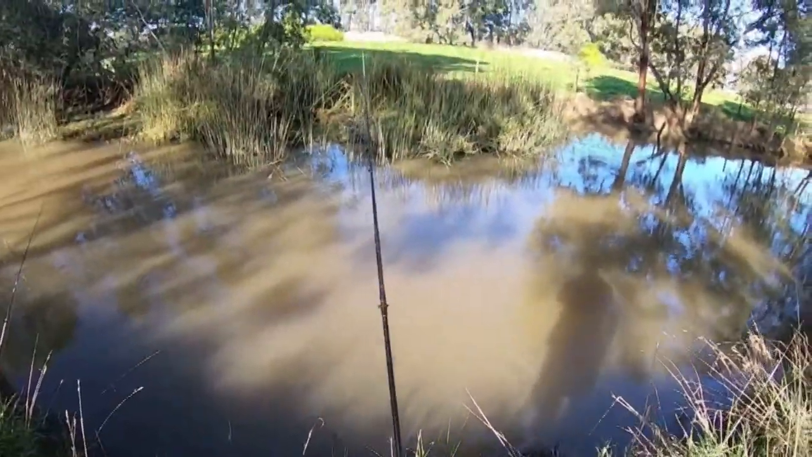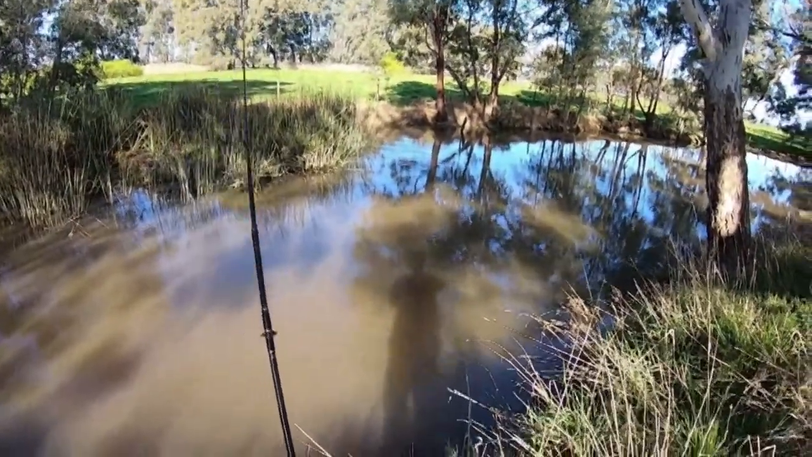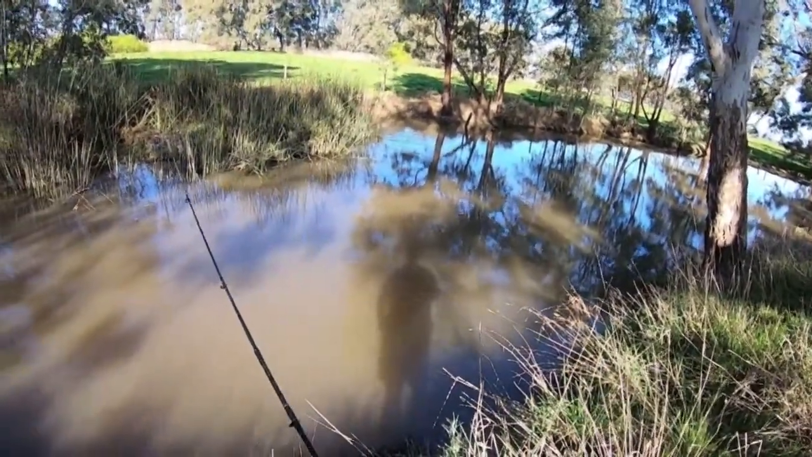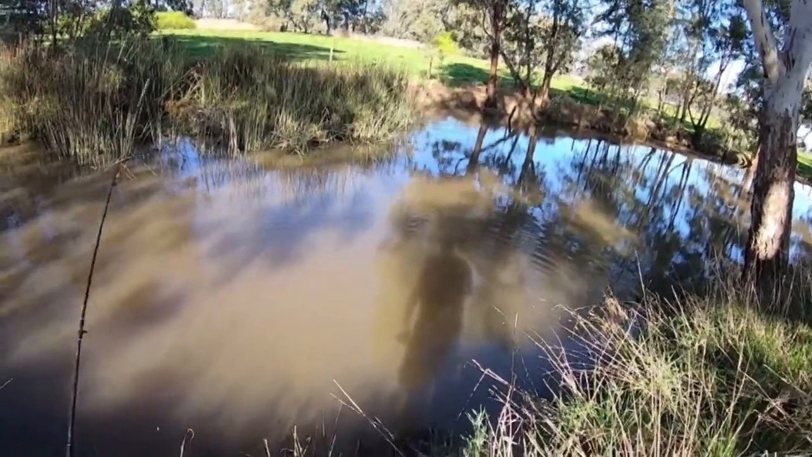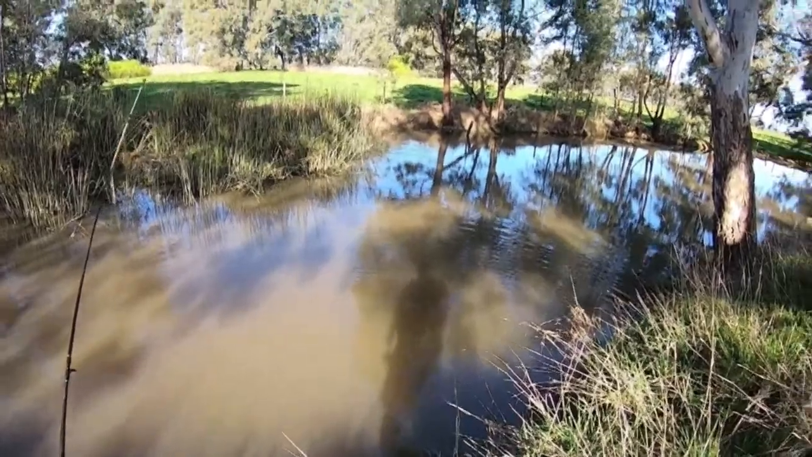A redfin. I came here last year and caught a stack of carp and one Murray cod. This year I've been here twice and I've caught two redfin. Now I am going to be 100% honest. My line wouldn't have been there if it wasn't for my Deeper Chirp.